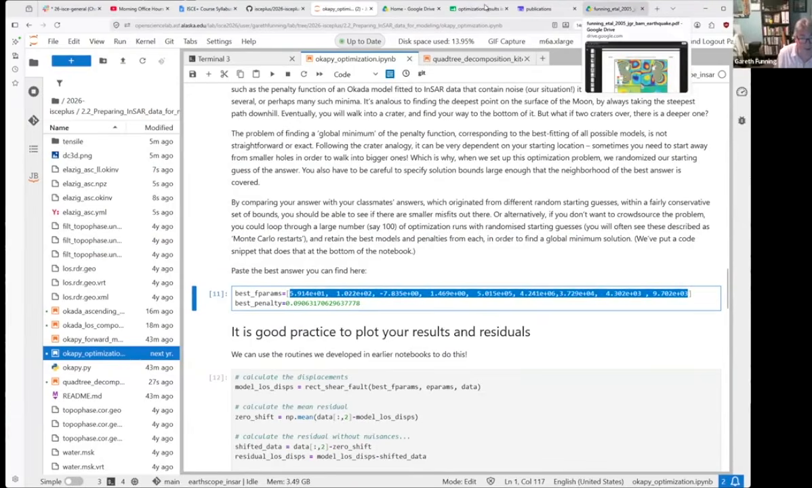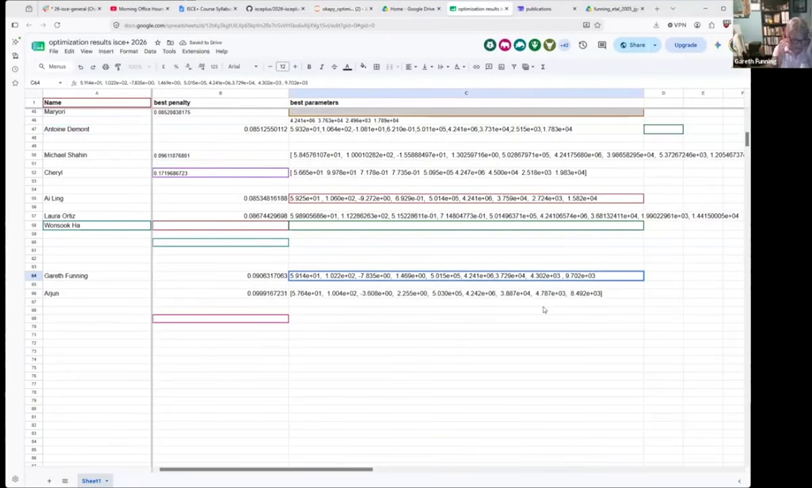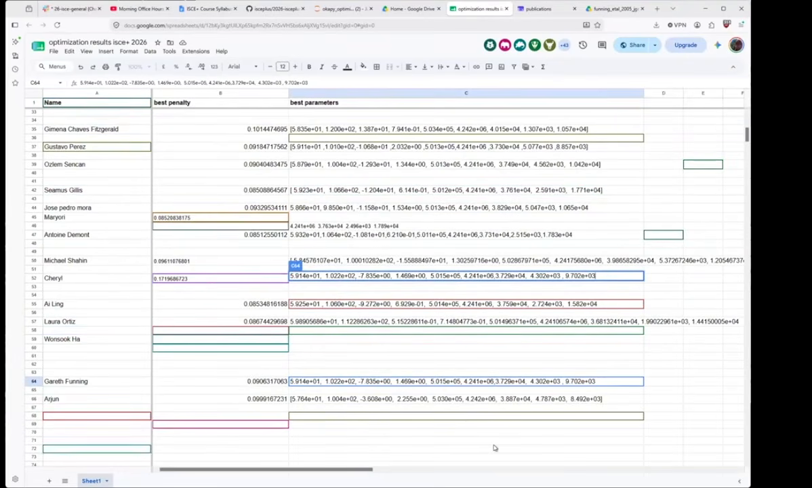Yeah, once everyone's are in, we can nominate some Excel whiz to sort the spreadsheet by penalty, and we'll find whose models are the best. Awesome, thank you.